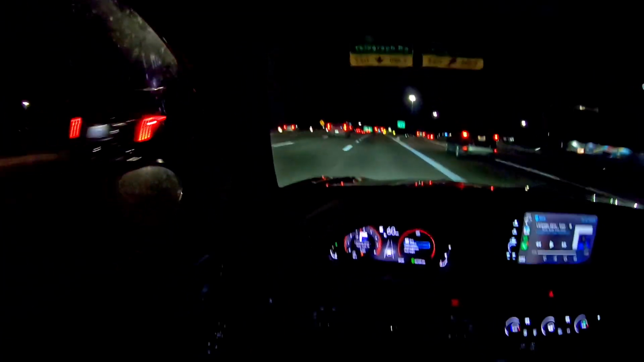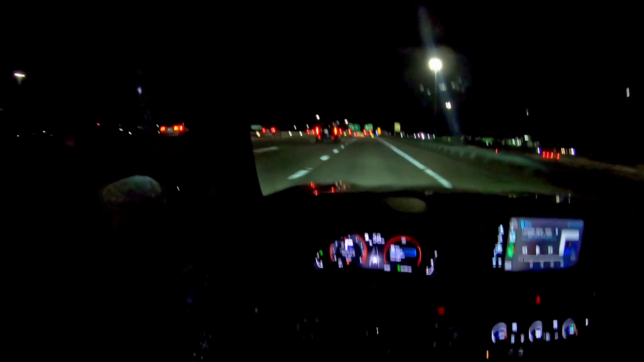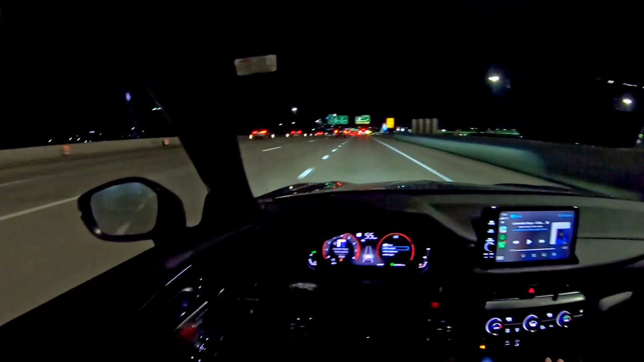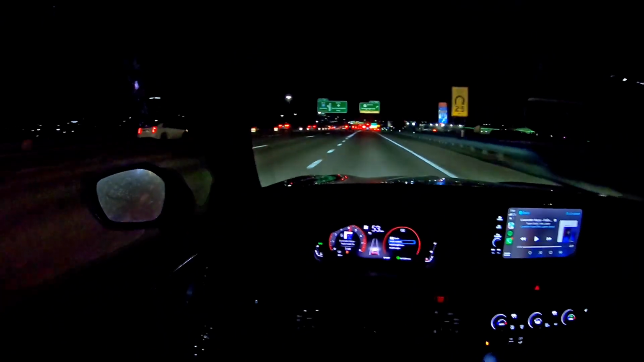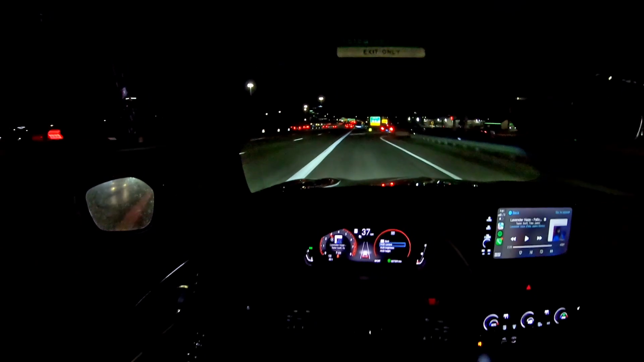So this car, this is where it shines. This chassis is sublime, muy perfecto. So let's see what we're about to do. It's this chassis magic. Get on. Come on.